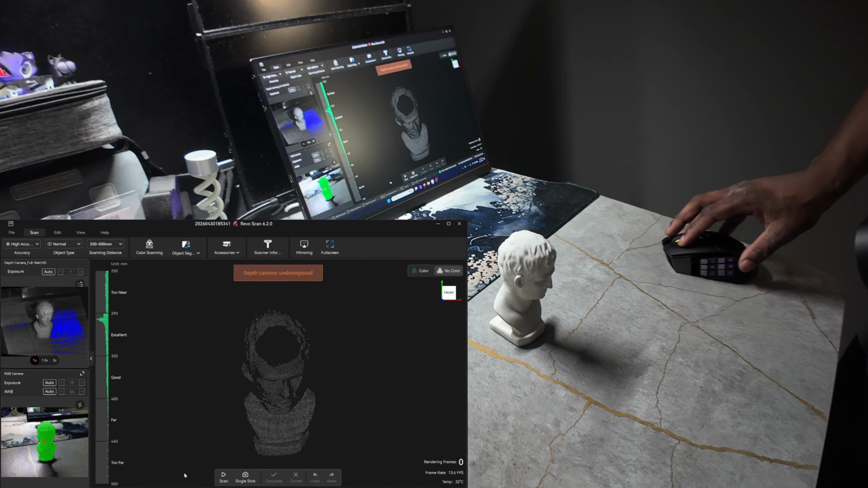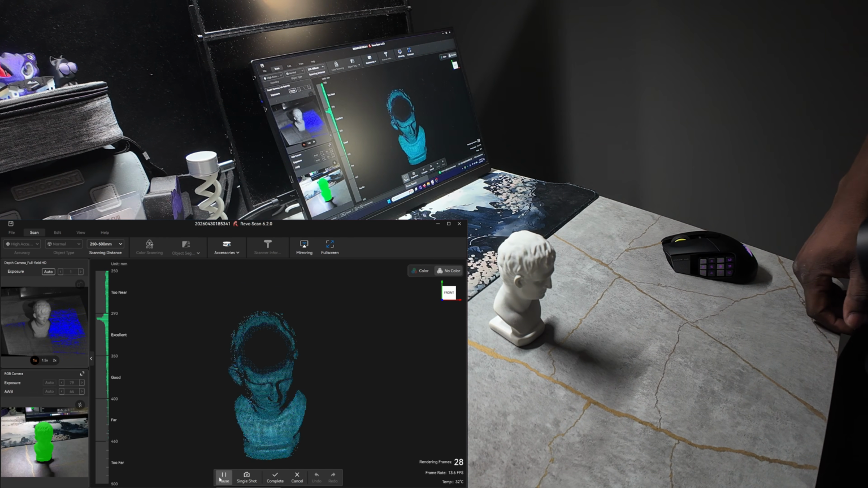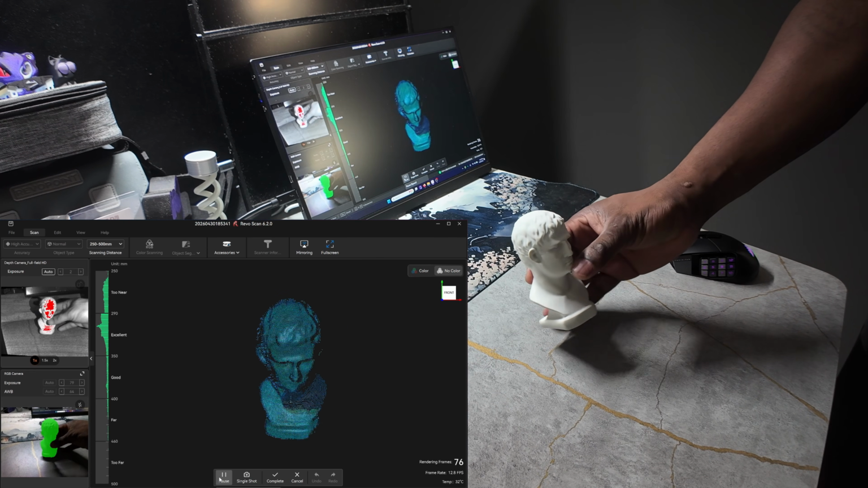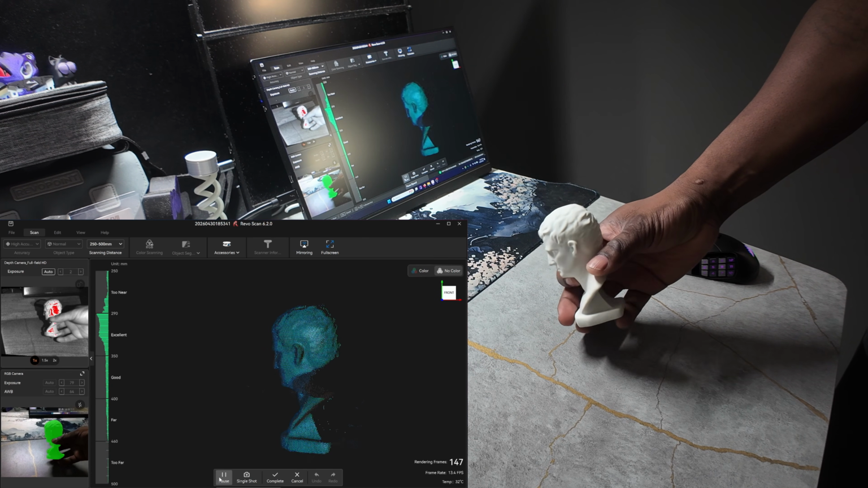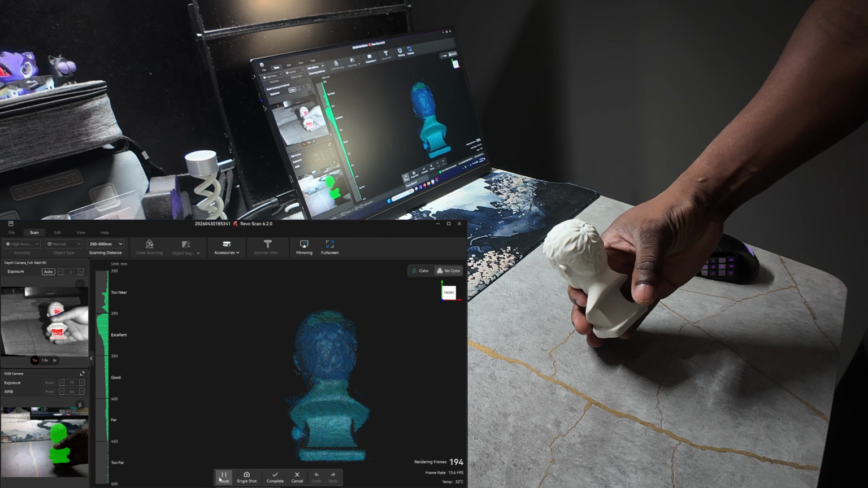And you have your item there, so you can just start your scan. And normally you'd walk around the item or have it on a turntable, but you can actually pick it up and just rotate it. It's using the AI to track it. And as you can see, my thumb is not being scanned.